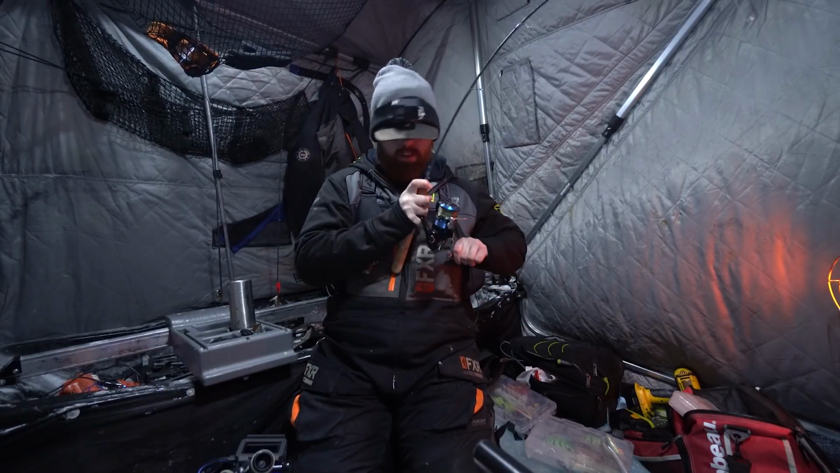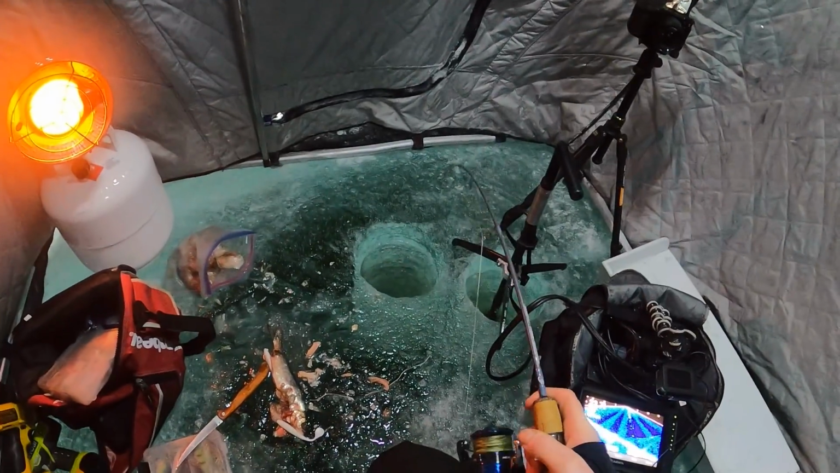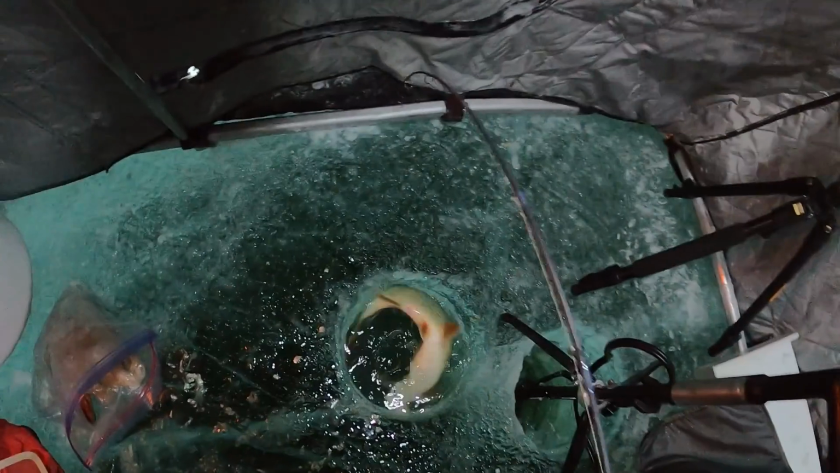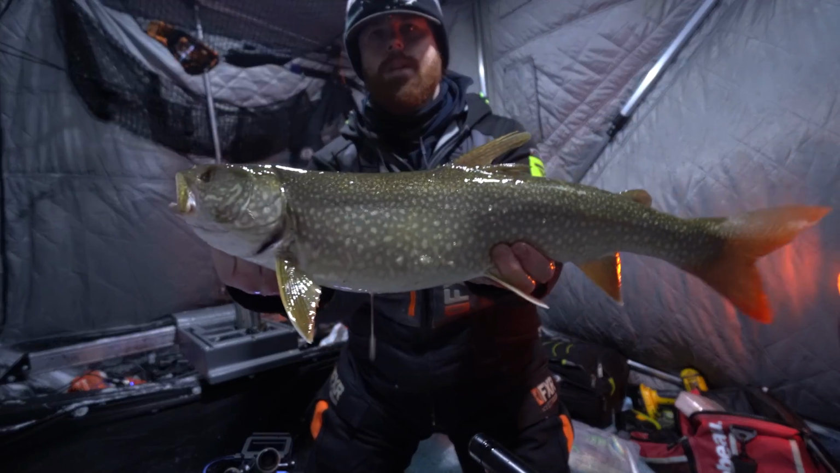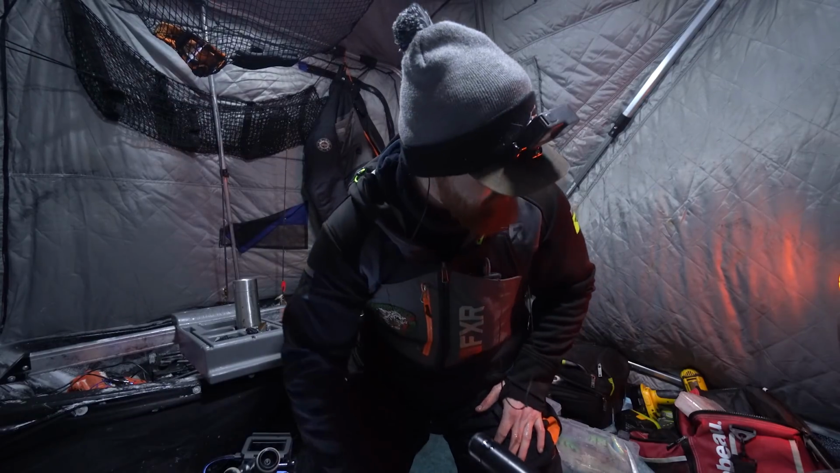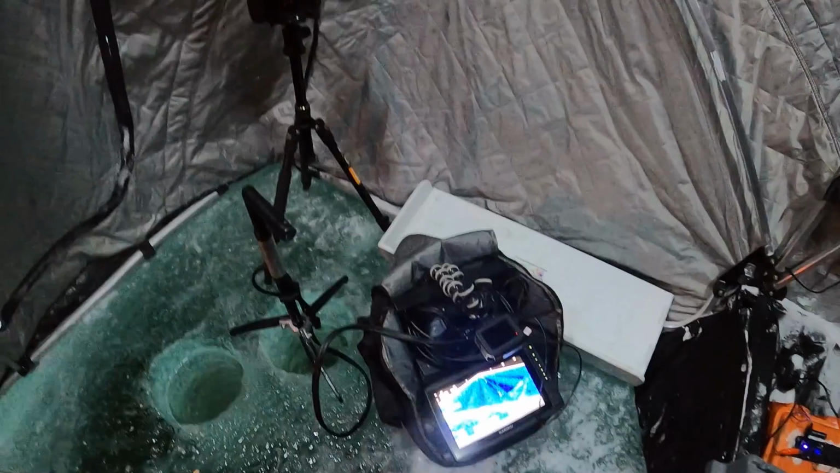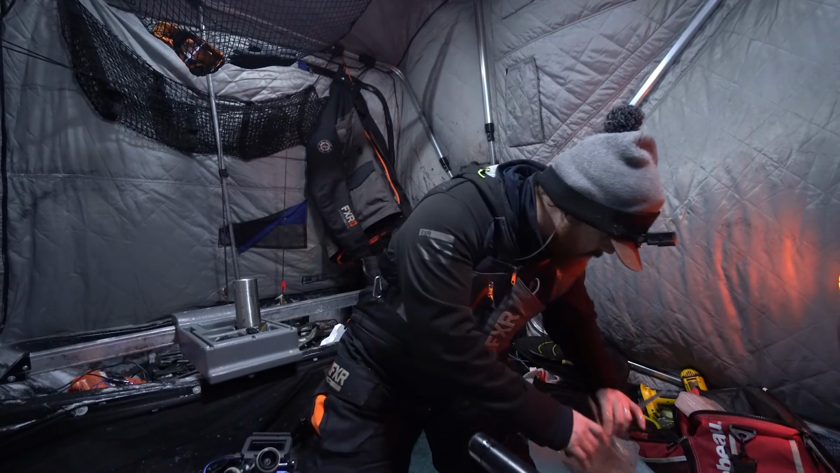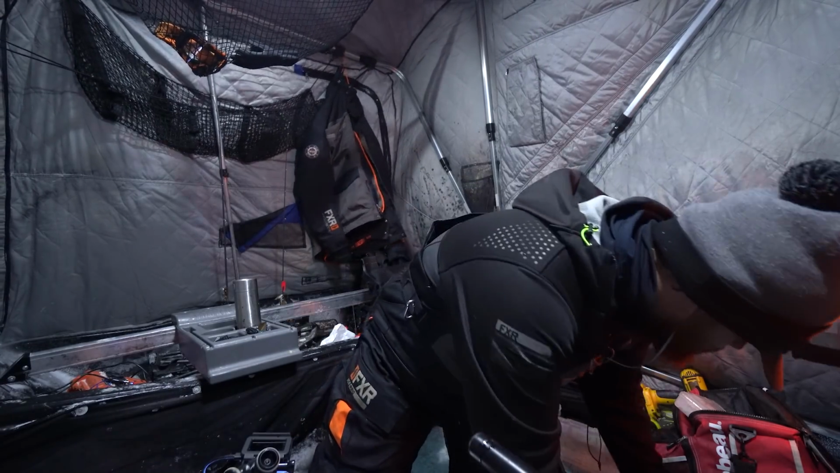Fellas and ladies, this is a dink. Total dink. All right, there it is. An actual dink, but once again, just a dead stick dragon slayer with a big chunk of Cisco meat, just barely moved off the bottom. These fish are so freaking lethargic. I don't think I've ever seen fish in Baker Lake this slow.